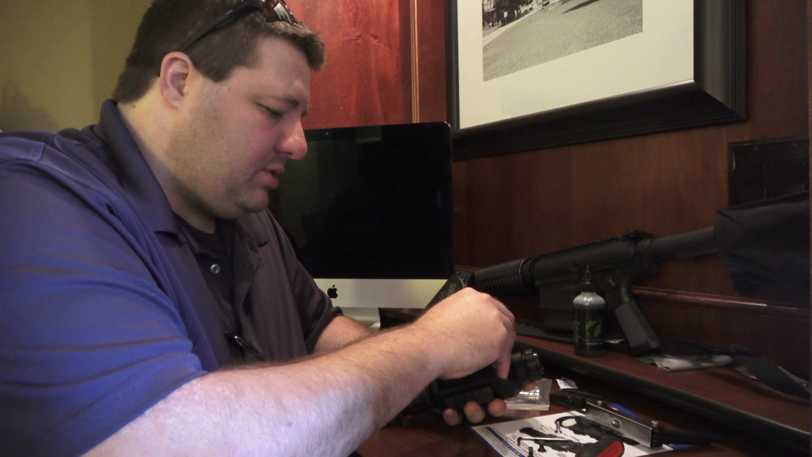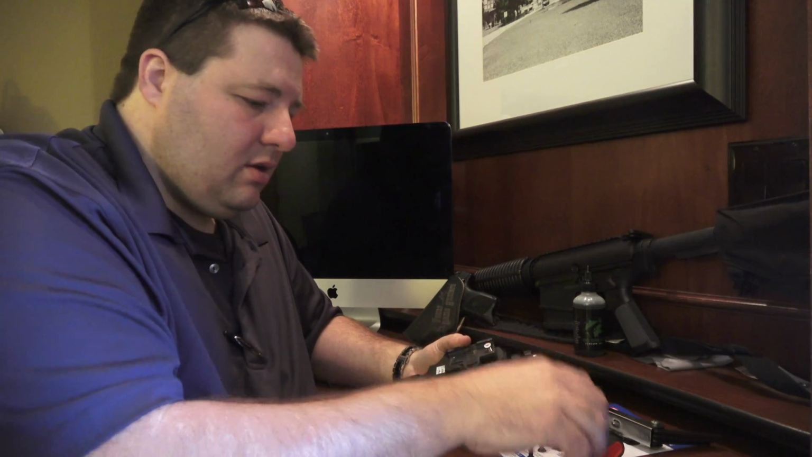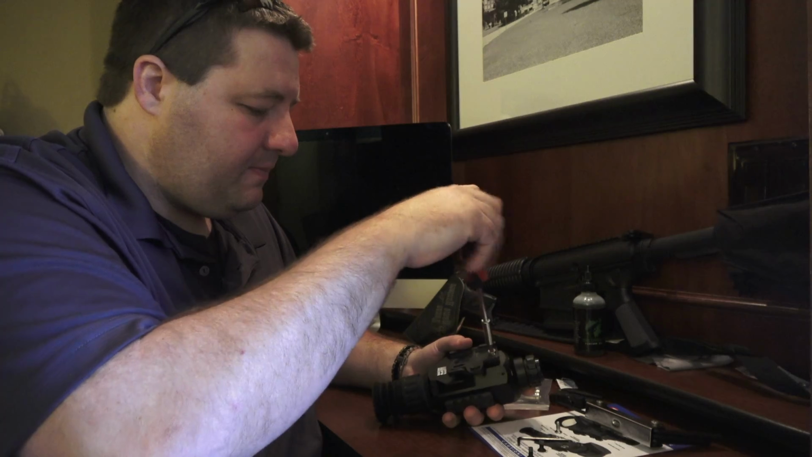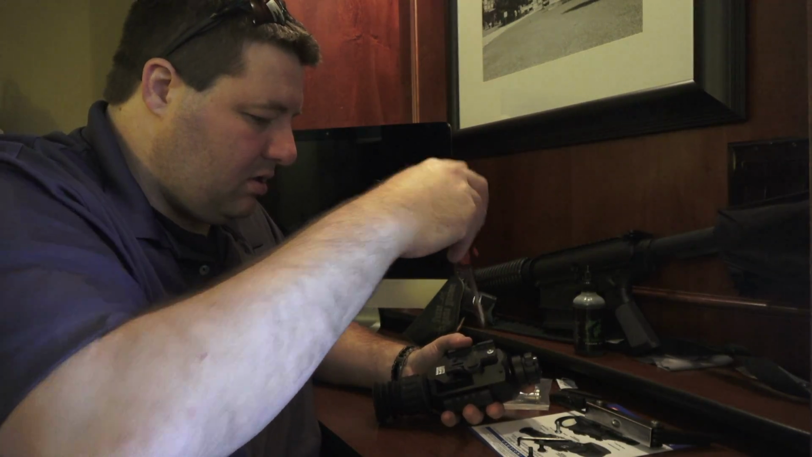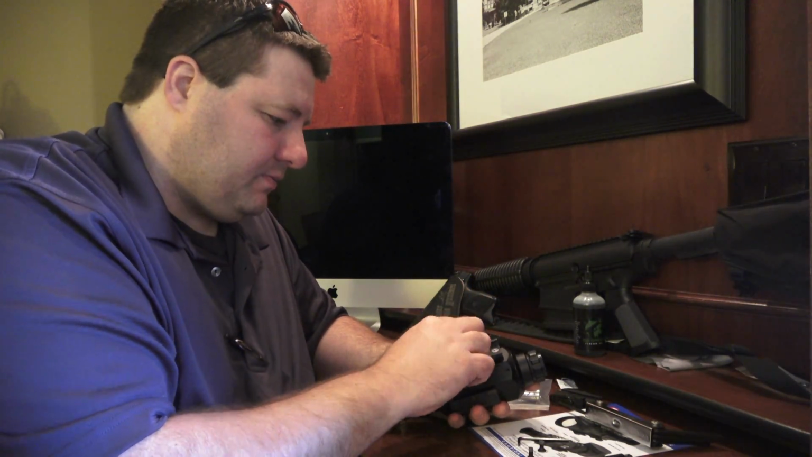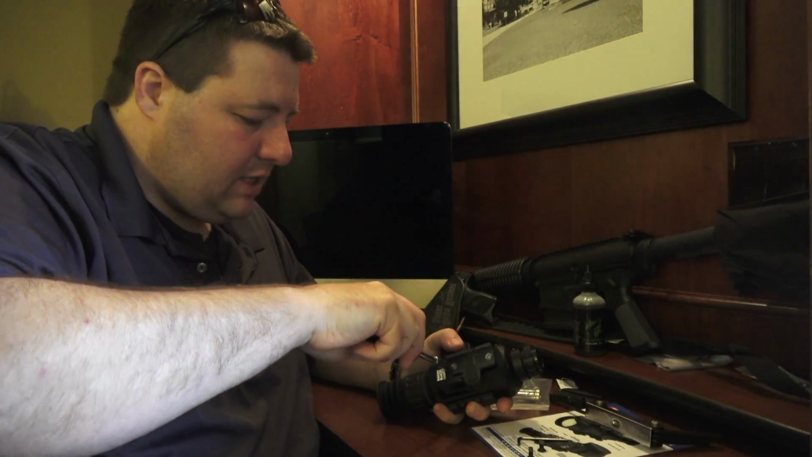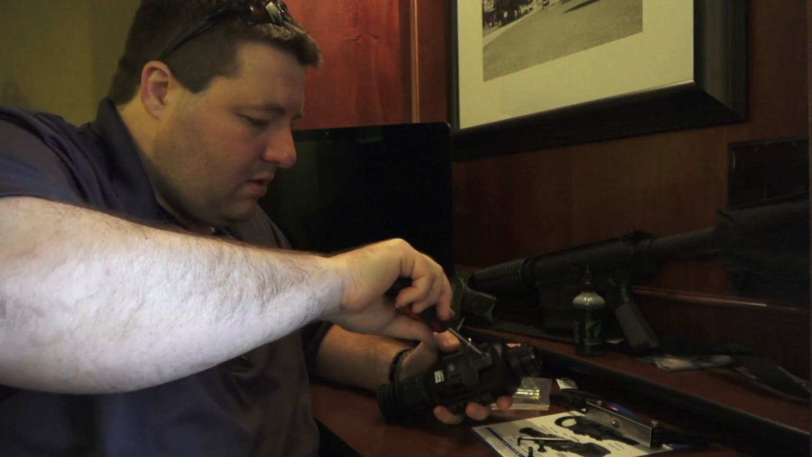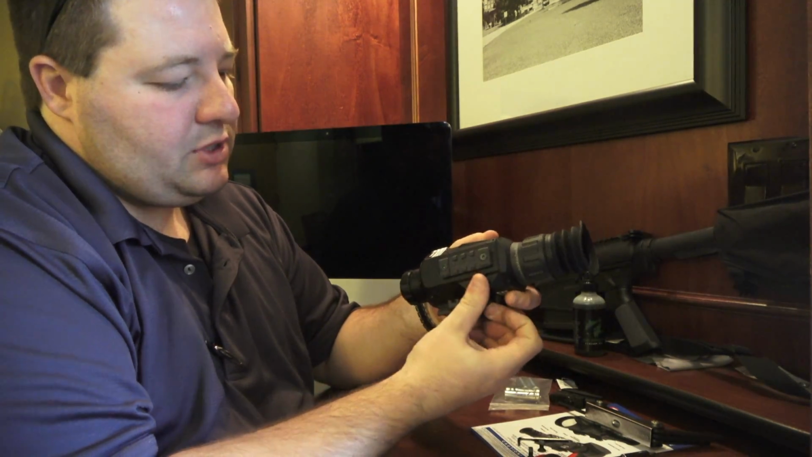switch them to my screws just because they're Phillips head. And I like the Phillips head a little bit easier than the Allen wrenches. Make sure they're nice and tight, but you don't want to strip them. Alright, perfect. So now we've switched out the mount.